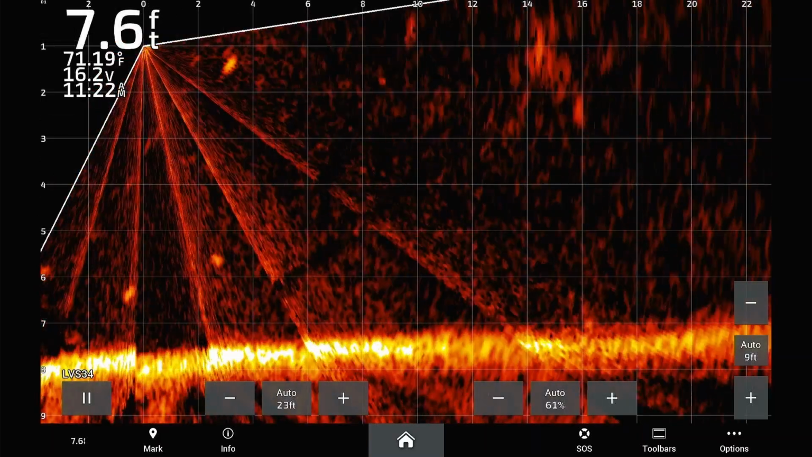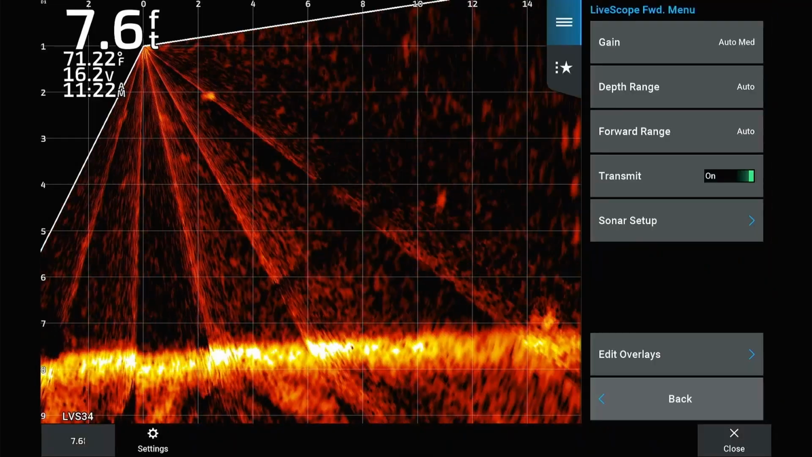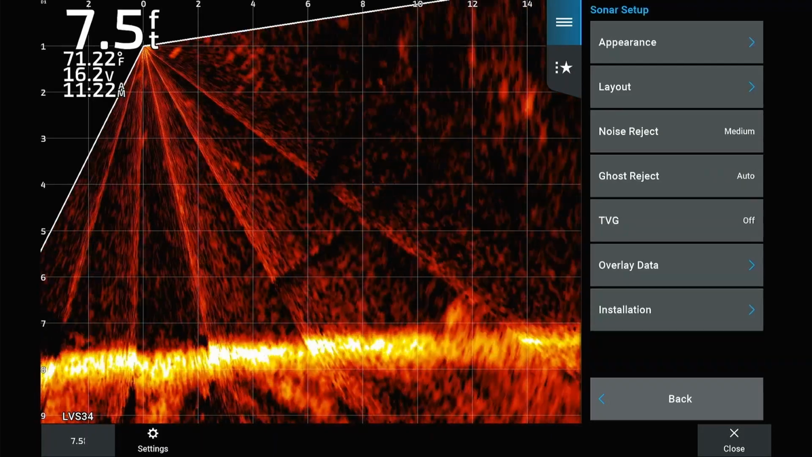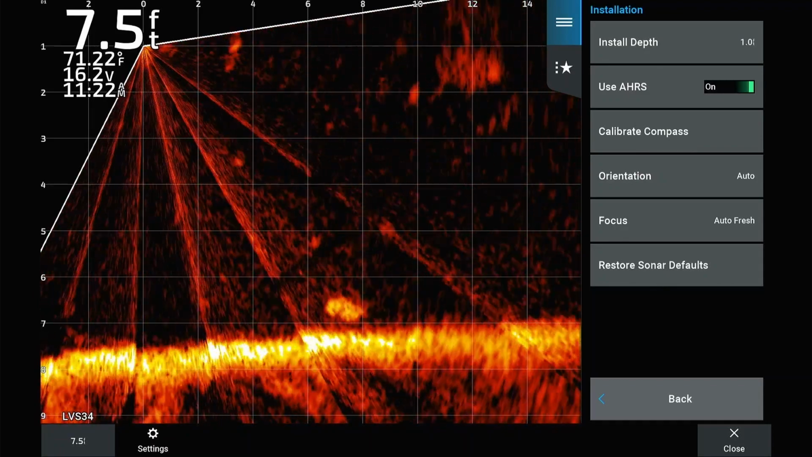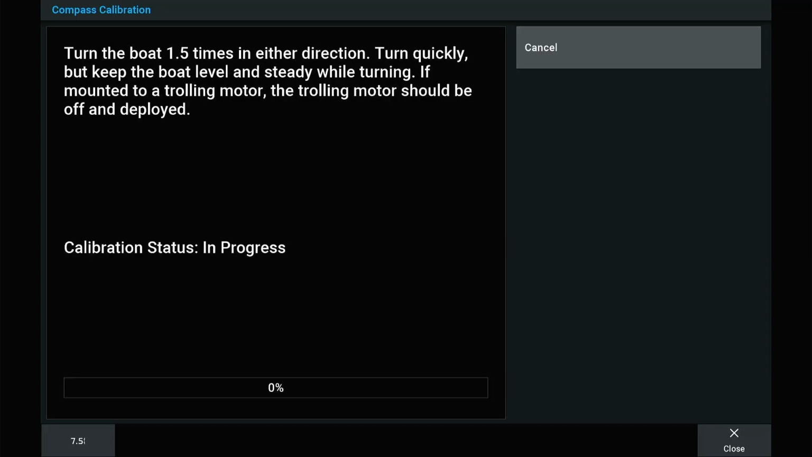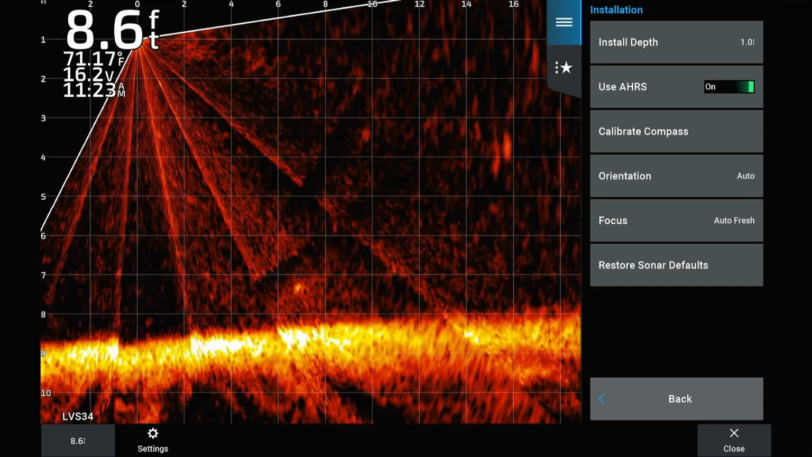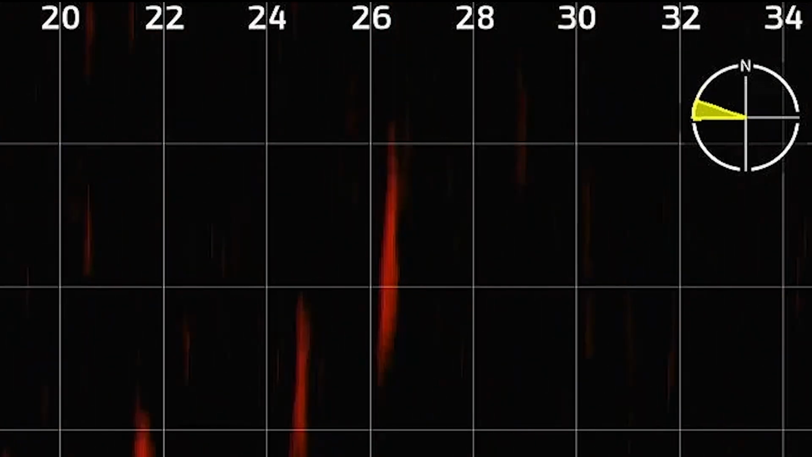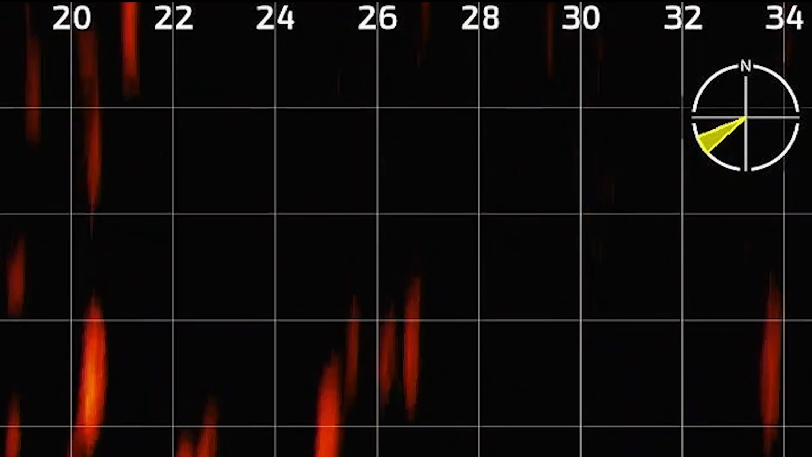the boat. To calibrate the AHRS from the LiveScope sonar page, select Options, Sonar Setup, Installation, and Calibrate Compass. Then follow the on-screen instructions. Keep in mind, this only allows the transducer to choose between orientations, and if you want to know the direction the transducer is pointed in relation to the boat, you will need a separate heading sensor.